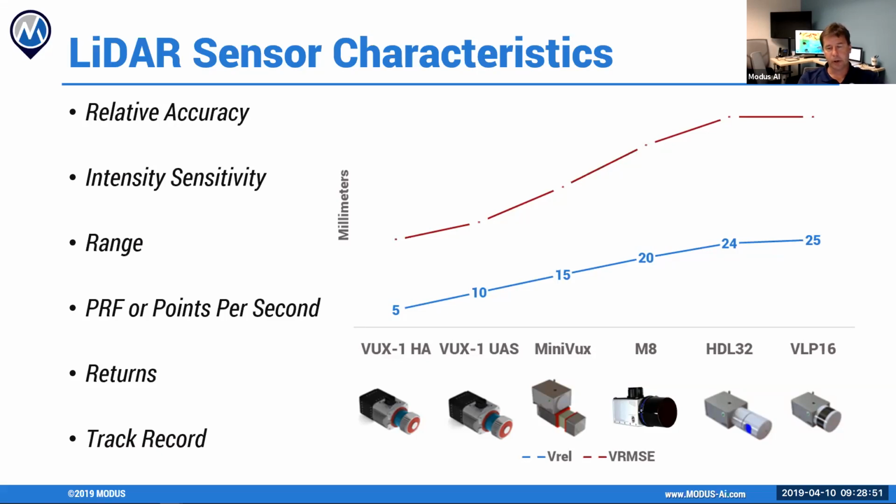Another use case would be, like in this forensic study we just did, how much detail are you actually going to get? If you're doing feature extraction of buildings and you want very refined detail, the amount of points per second, which is a PRF function and a couple of other things, is going to be very important, because you want the image versus trying to get some kind of topography.